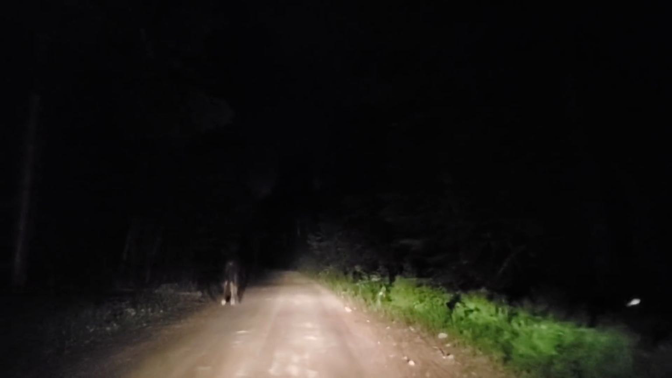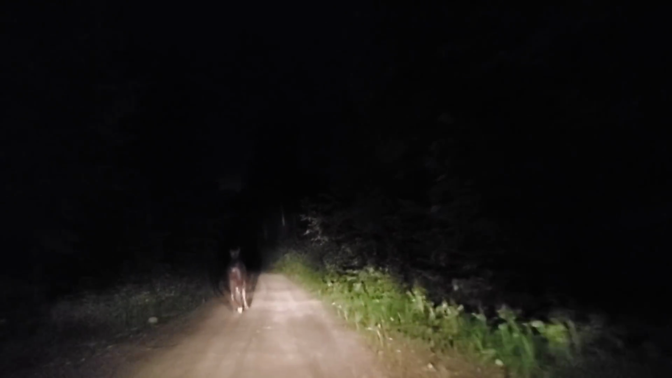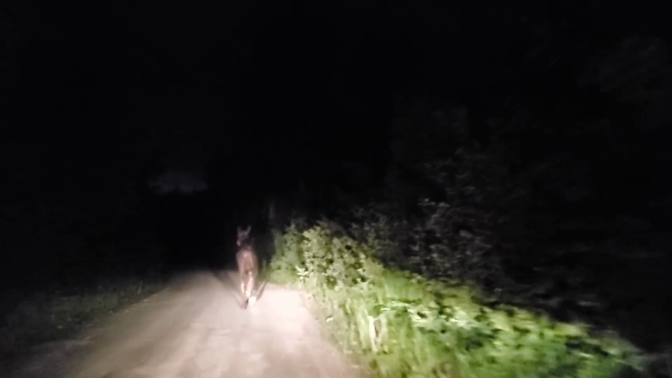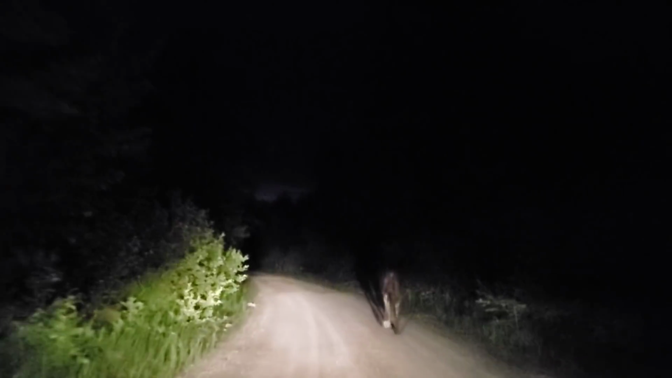This road usually has a speed limit of 35 miles an hour. I don't know what this thing's gonna do if a car comes in the other direction. Okay, is it gonna let me pass? I don't mind passing it if it's only 10 miles an hour, but you see, it just keeps getting in front of the vehicle. Come on, Moose.